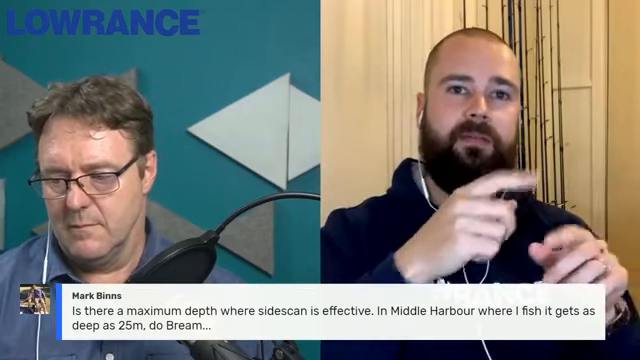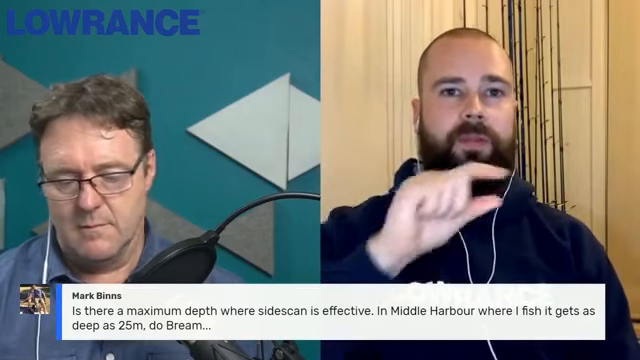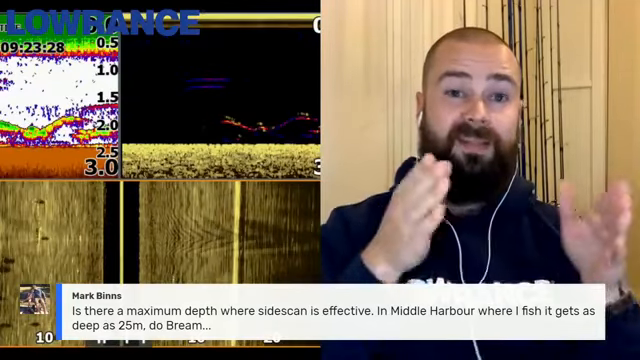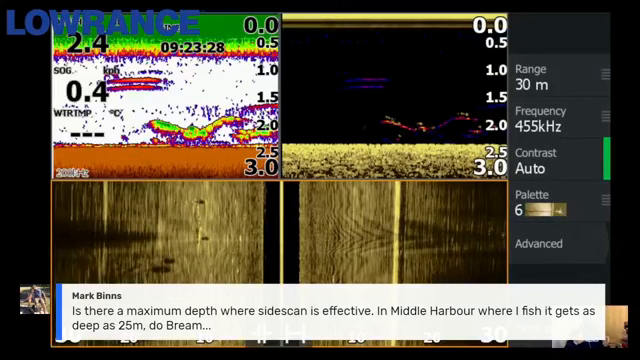So if we think back to the screenshot that Greg had up previously, with my quite thin black line in the middle, that's my water column beneath me. I'm only in 2.3, 2.4 metres there. If you think you're in 25, that black space is going to shift right out to the sides and pretty much take up that entire screen.